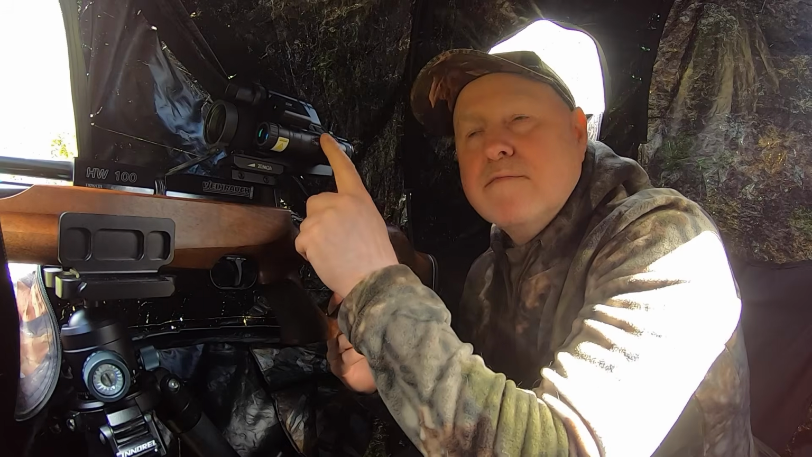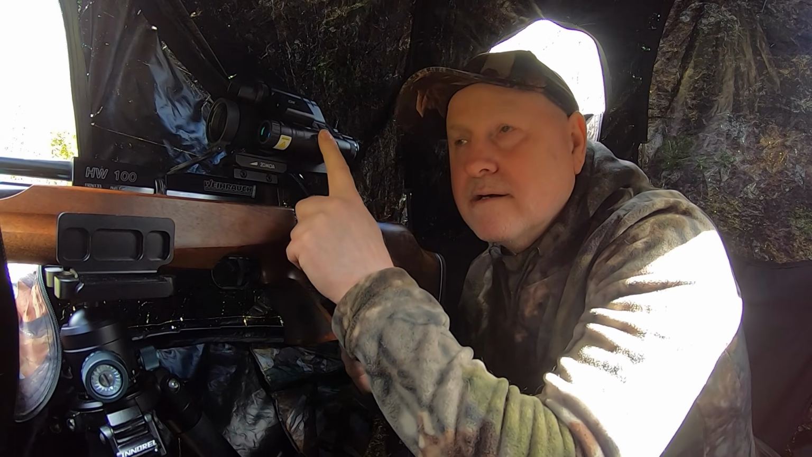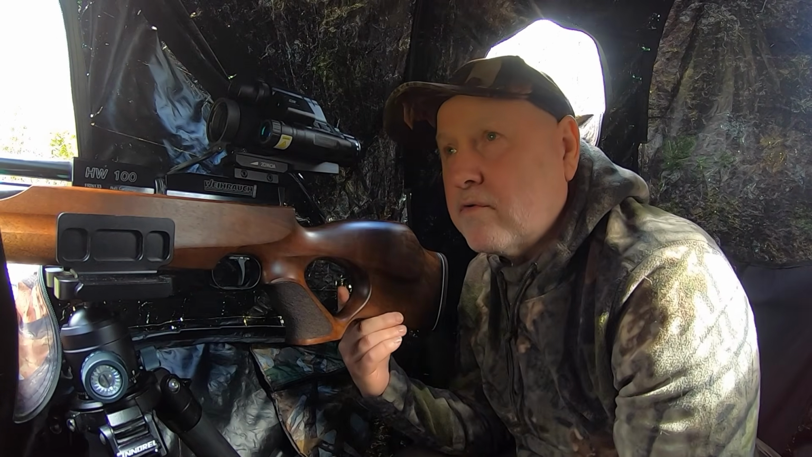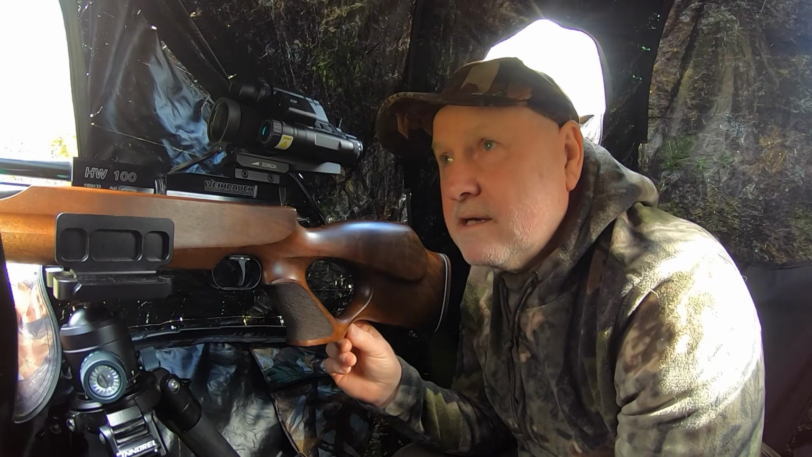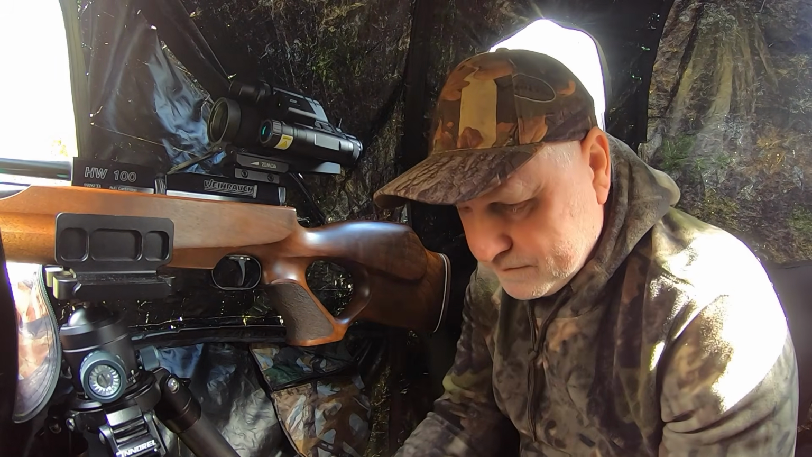But I've had a really good play and got to know about this ThermNight DNT optics. This is the TNC335 model. Okay. Let's switch you off. Finish off me coffee and so on.